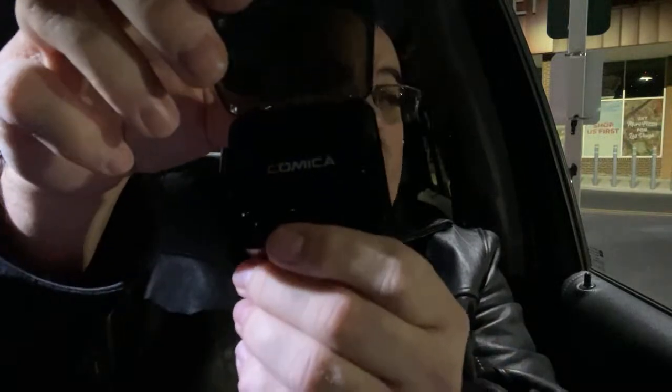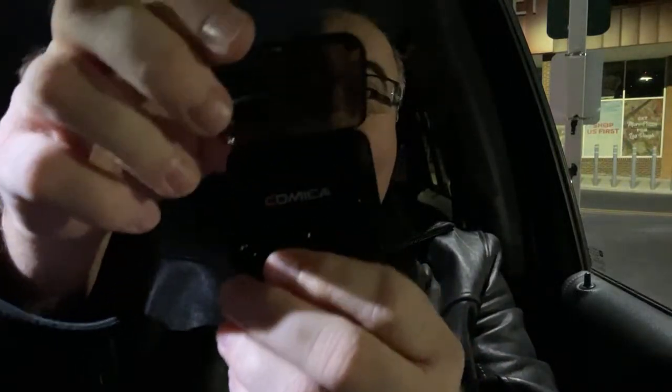Okay, so it works. It's Comica. They have a website, comica.com, I think it is. They have a whole bunch of different kinds. This one's made for the iPhone. You got to watch which one you order because there's iPhone and Android. If you get this little one, then there's other ones. They have a whole bunch of different types of mics. But this one, I ordered it specifically for the iPhone. Make sure you order the right one.